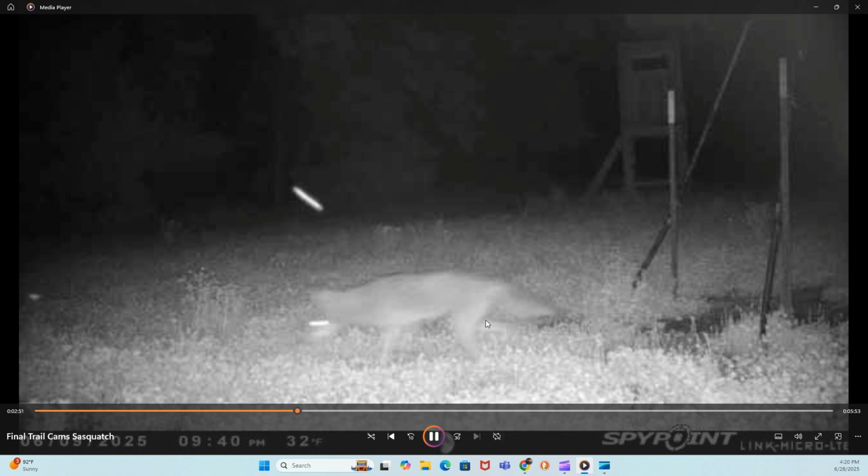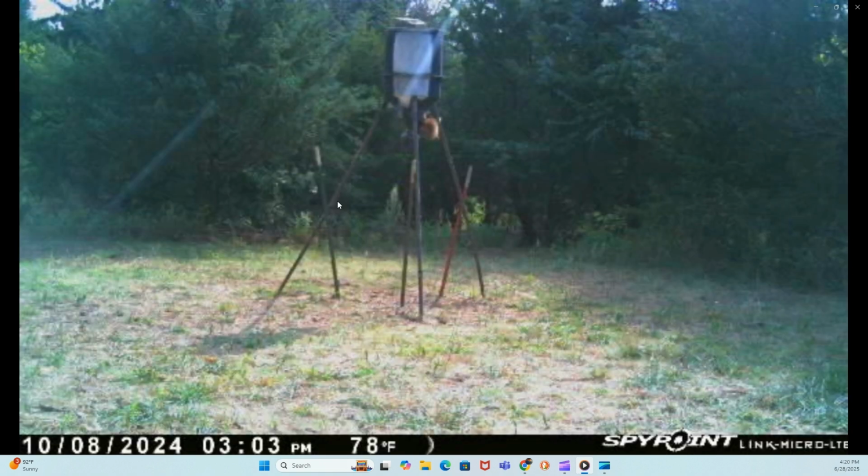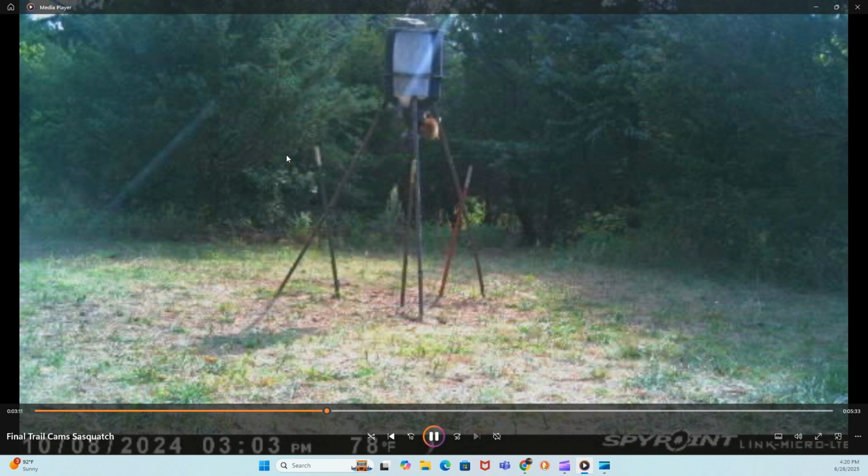Here's a coyote that went by, and again, here's another anomaly. It looks like a tic tac shooting or something. I don't know, but these aren't insects, because insects don't show up that well on these things. It couldn't be a bird.